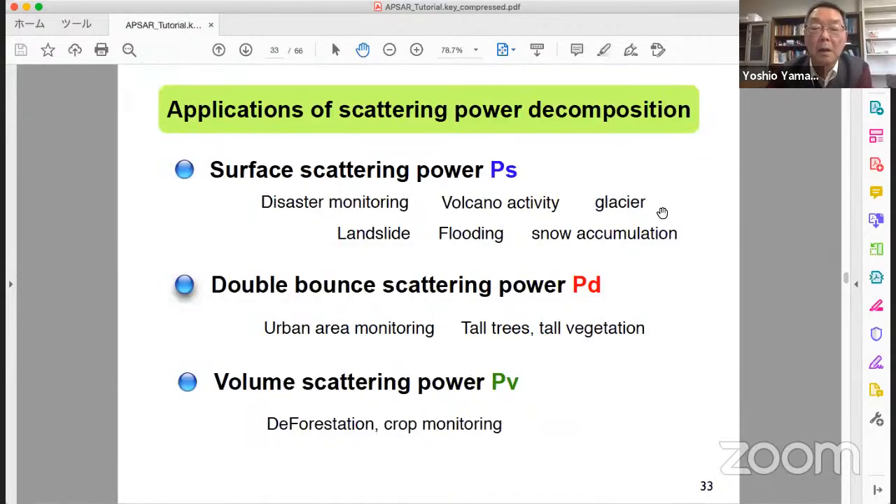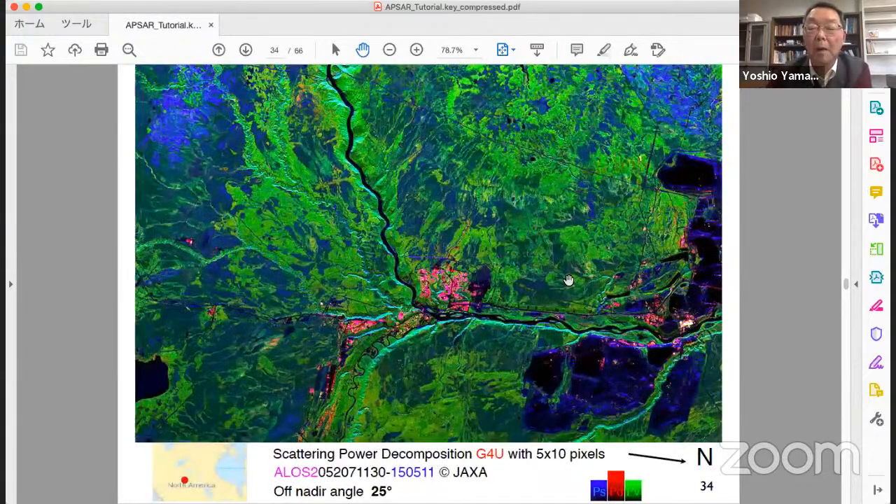Okay, then I will go to the example of double bounce scattering power, PD. This is effective for urban area monitoring, something like this. Here, you can see green area.